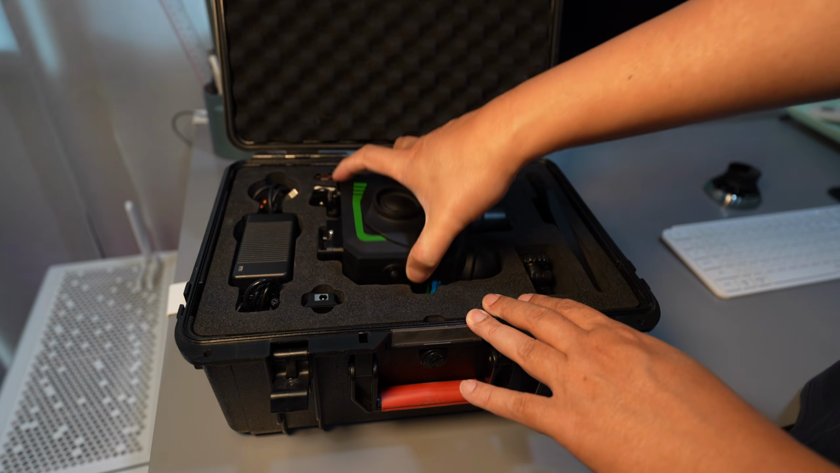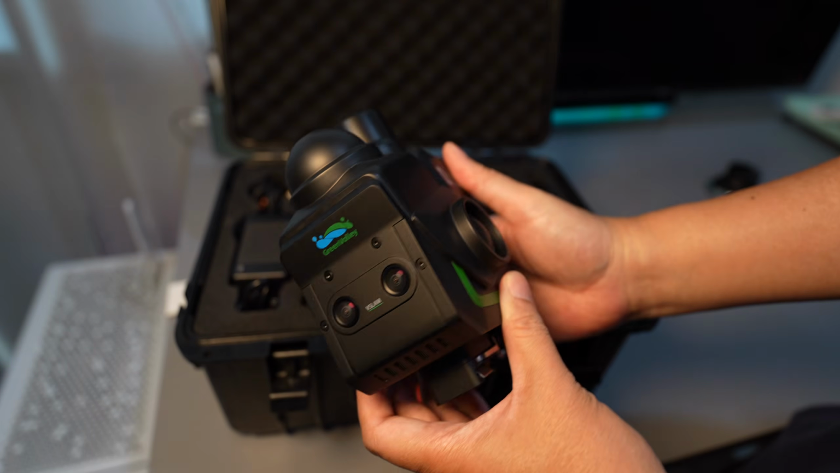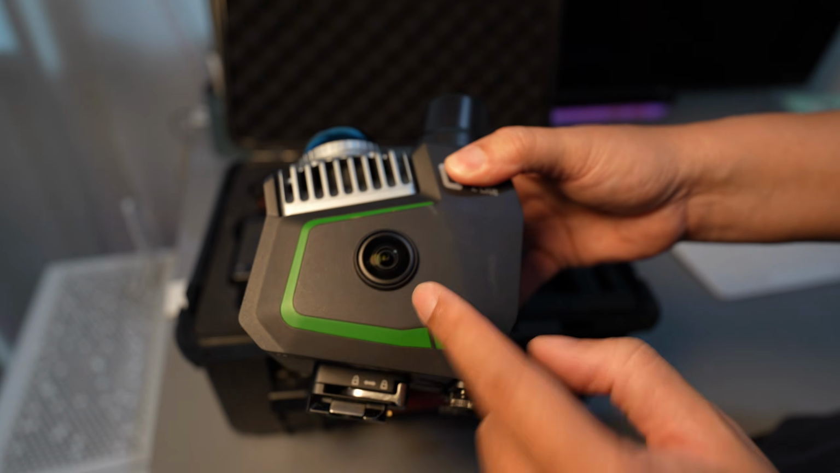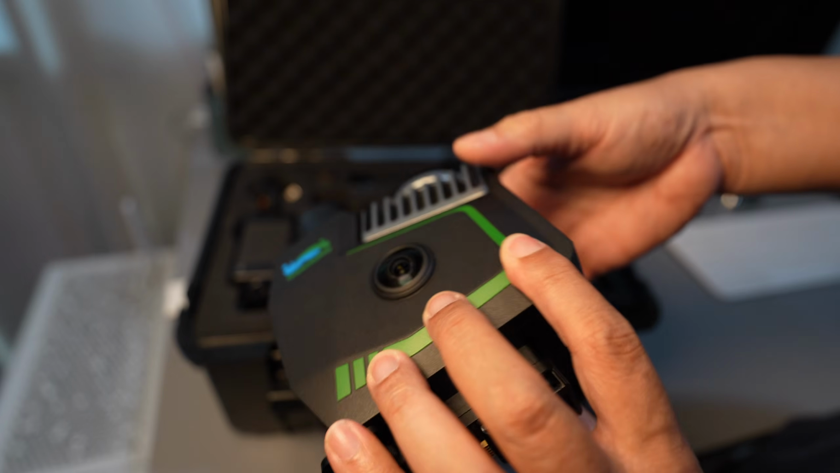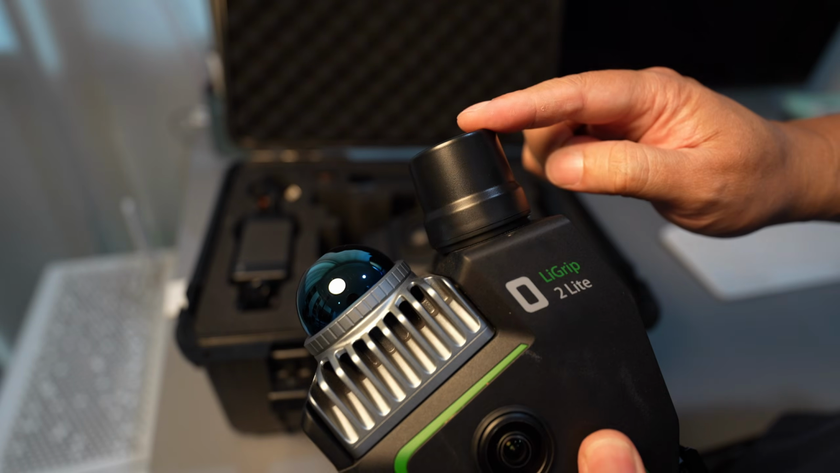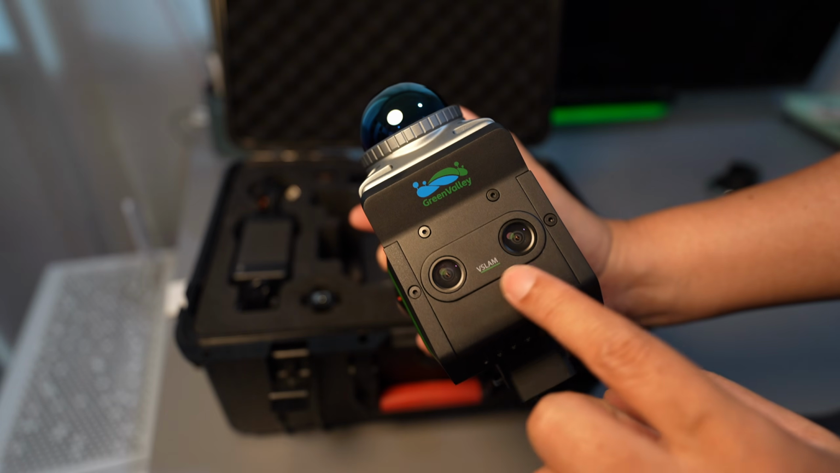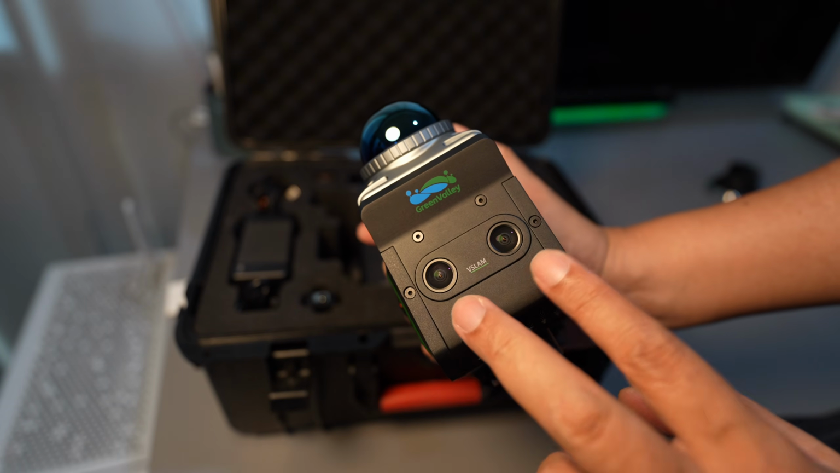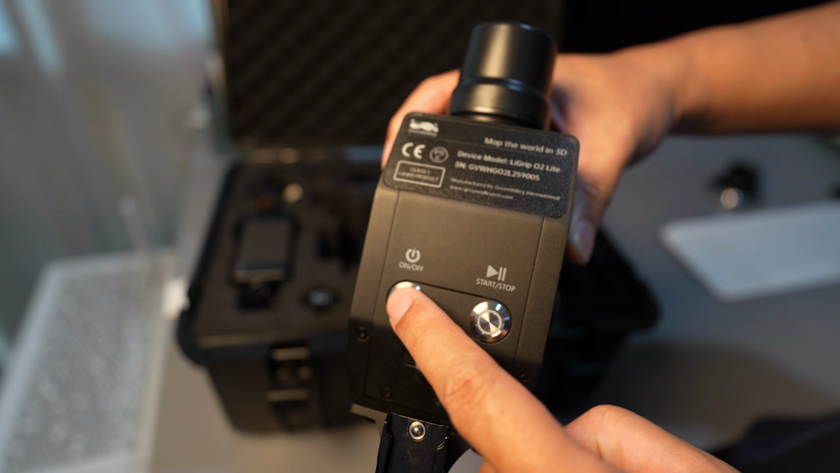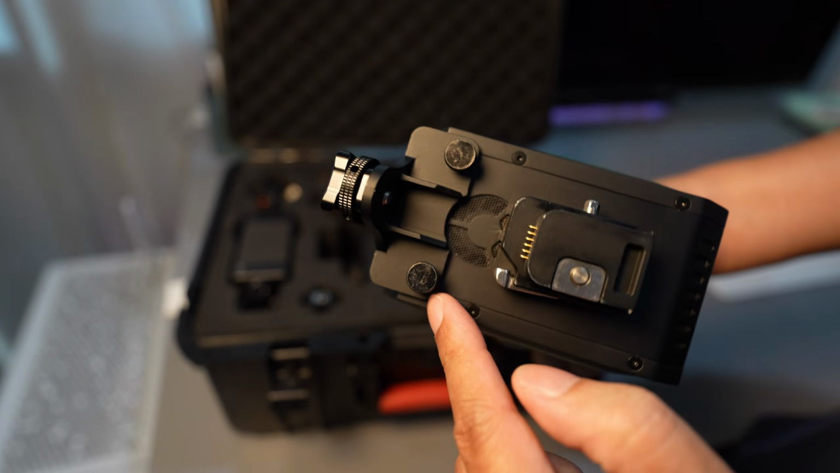Hey everyone, today we are checking out the LiGrip O2 Lite SLAM LiDAR scanner from GreenValley. It's packed with two 12 megapixel RGB cameras on the sides, a Livox 360 LiDAR sensor, a built-in RTK antenna, and a pair of 1.3 megapixel visual SLAM video cameras. On the back you find two mechanical buttons along with a phone holder bracket.